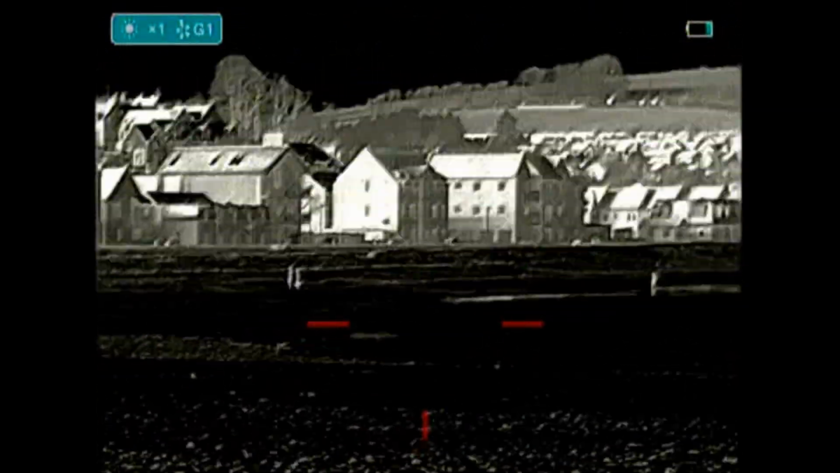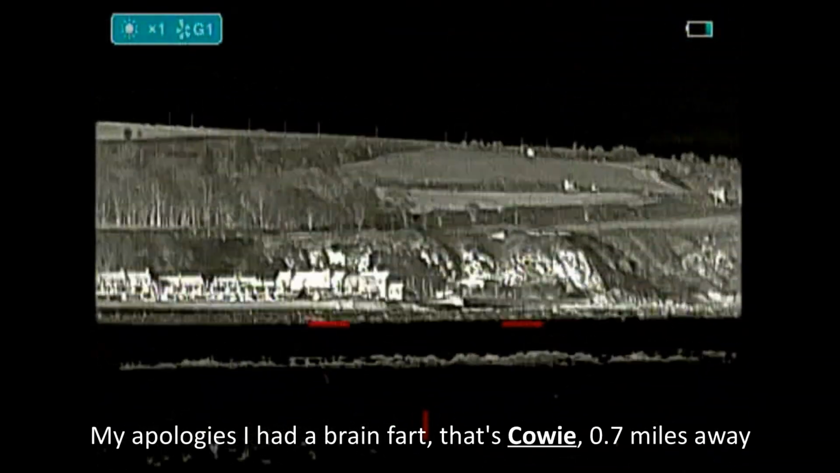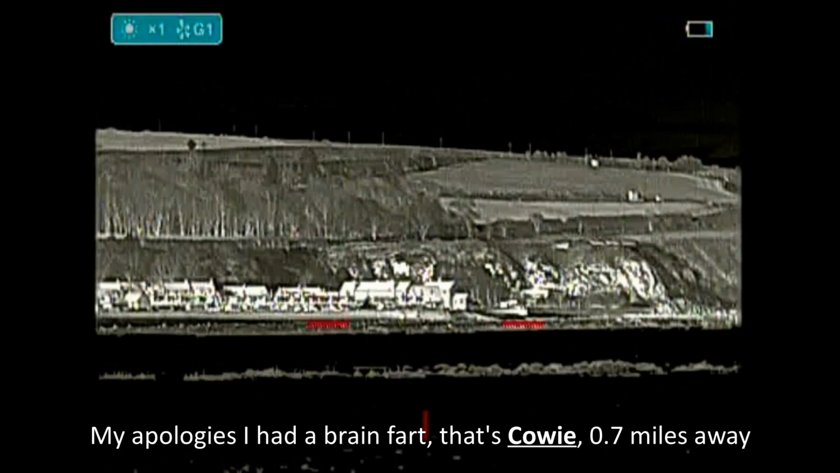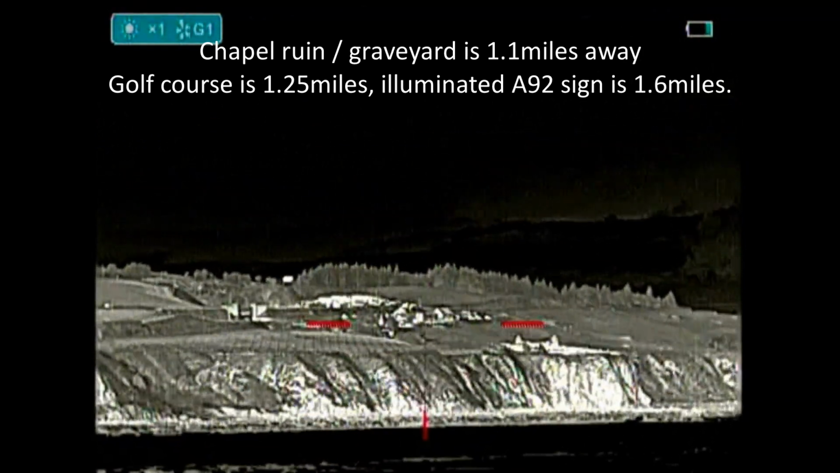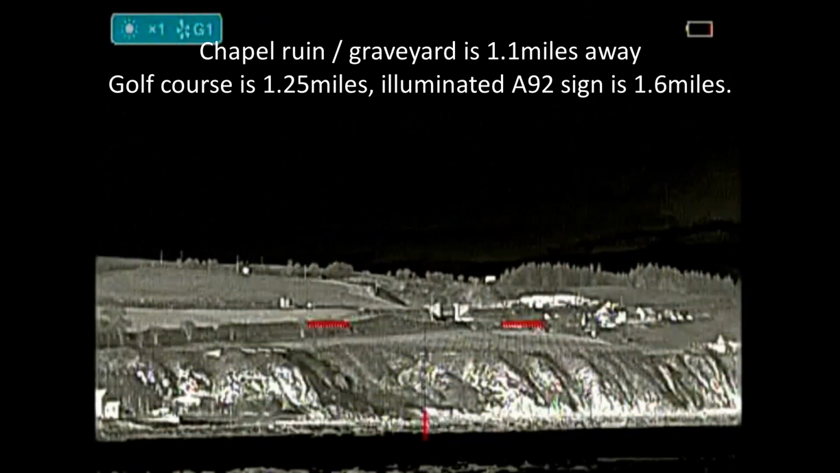Okay, all I've done, Russ Douglas again, is move to the edge of the other side of the houses, to the edge of the bay. I'm looking north, across the bay. The area of houses over there is Cove Bay. There's a ruin there, golf course clubhouse there, railway bridge.